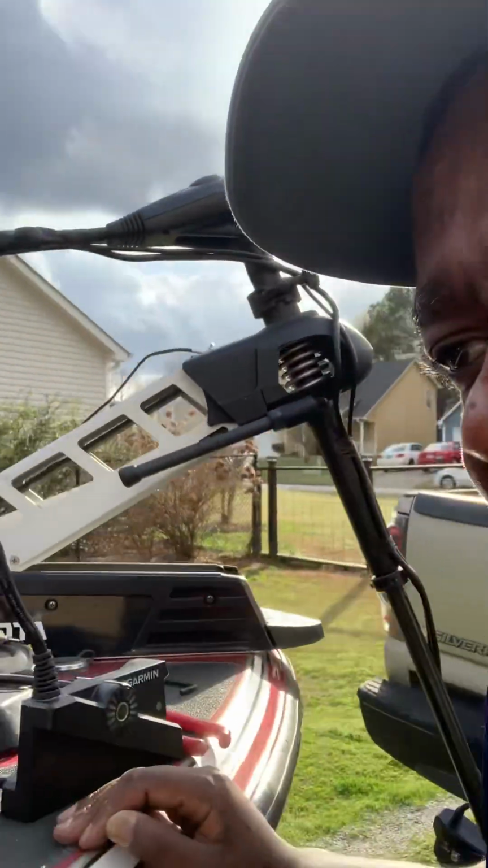I did a recent update a couple of days ago on my chart plotter. I'm using the Garmin SV93 UHD, and since I did the update, I just changed my settings. I changed my color gain and I changed my color limit.